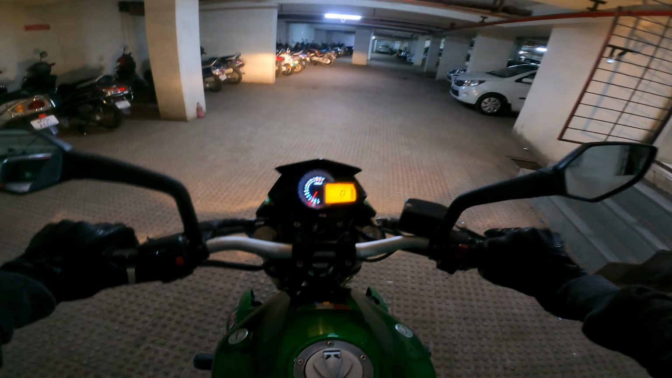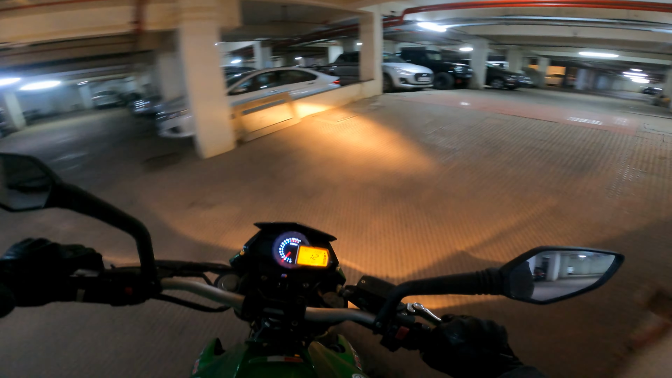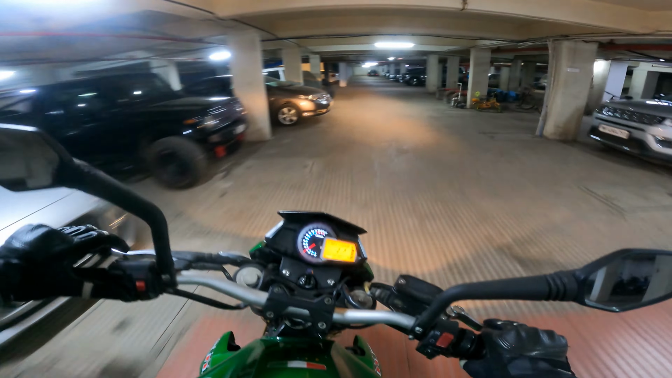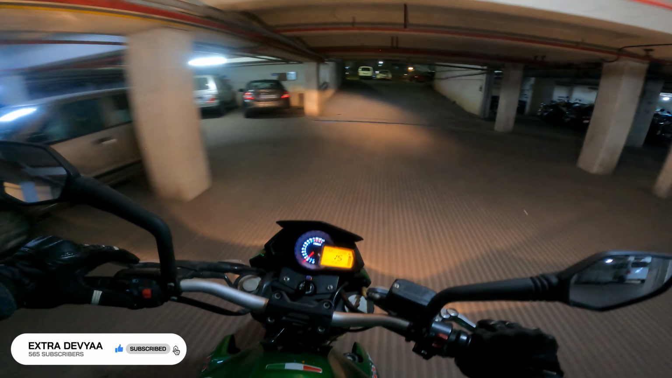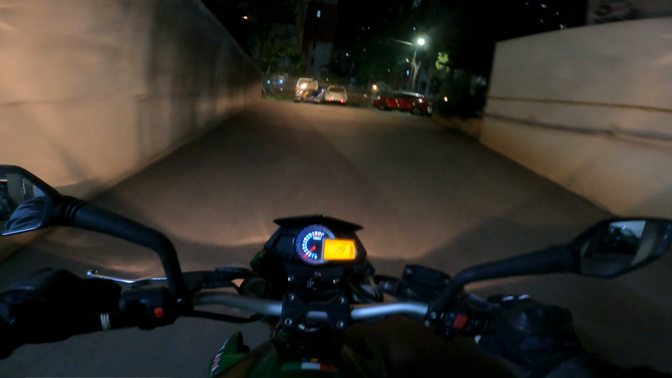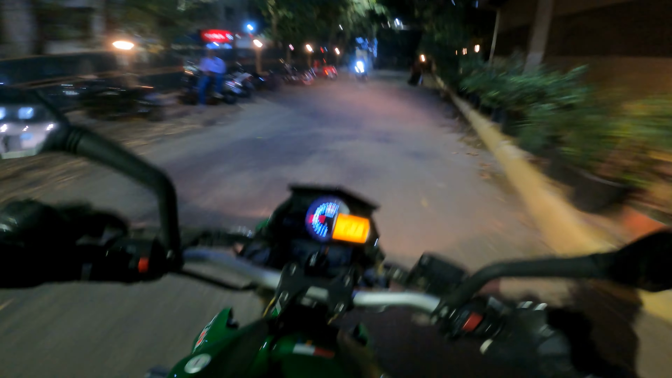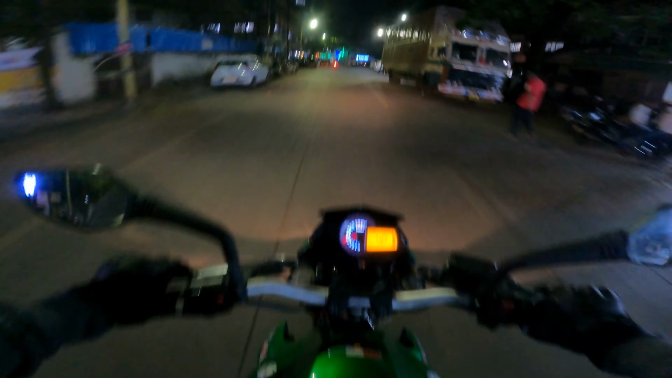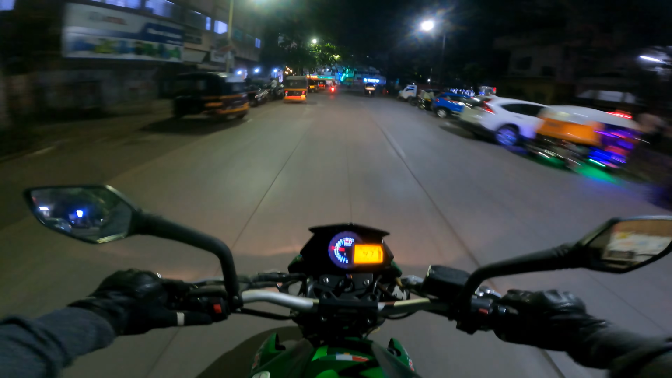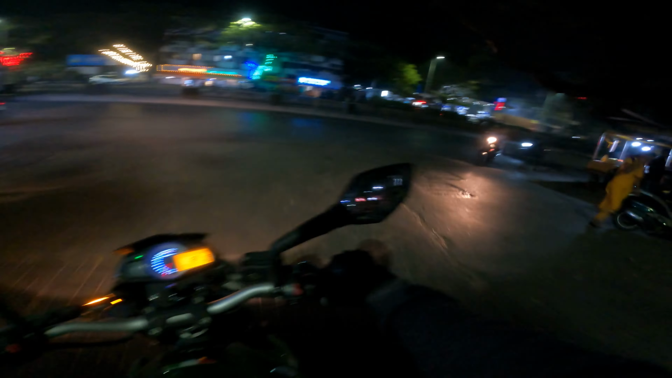Tricky bastard though. Impossible to go into second in your first attempt if this isn't your bike.